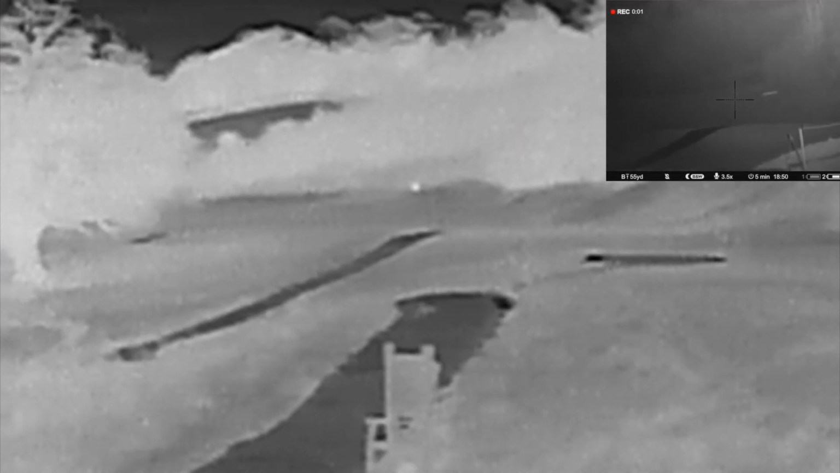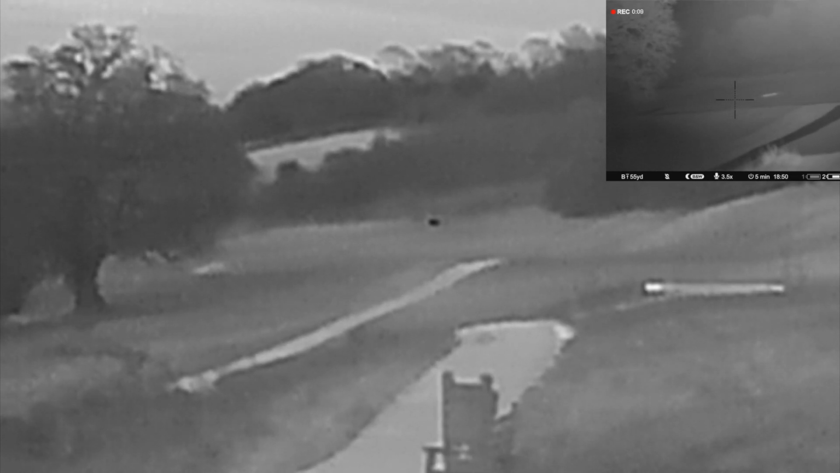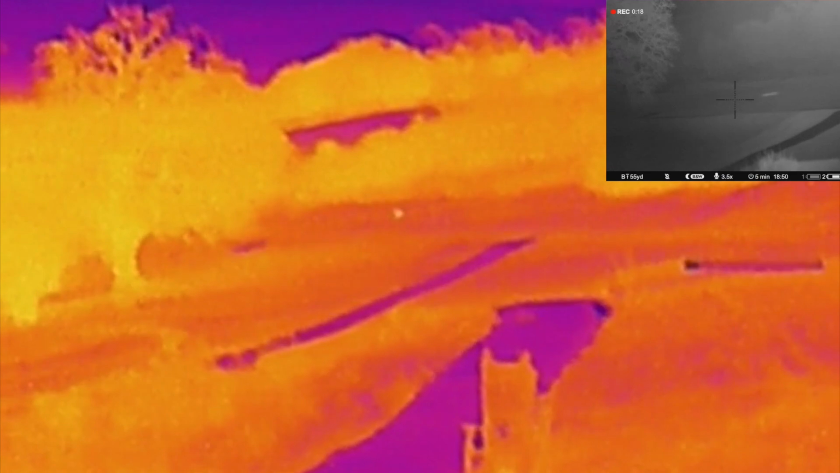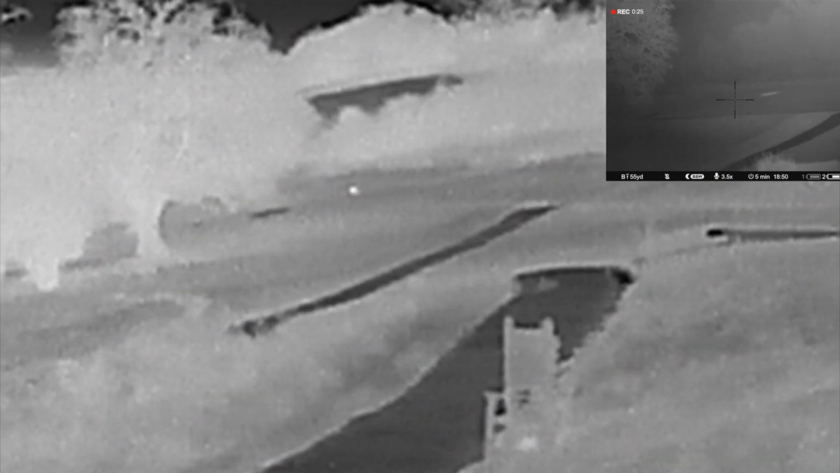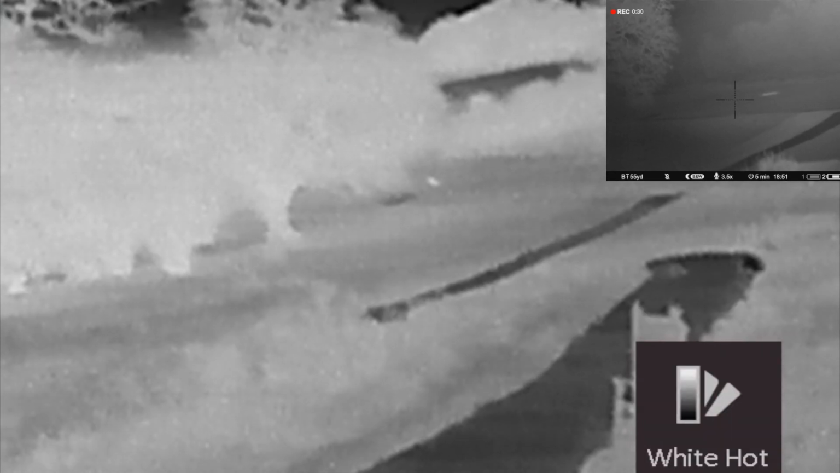Now again, here's another dog walker's dog, and again I get the rifle out afterwards to have a look how far it is. And at the moment I'm just scanning through the colour palettes of the device. So this is now black hot. There's the rainbow fusion, as they call it, their effect. And this was about 280 yards, I think, if you look at the rangefinder in the top right hand corner after they'd gone. So there's the dog going behind the trees, and the dog walker had already walked on by.